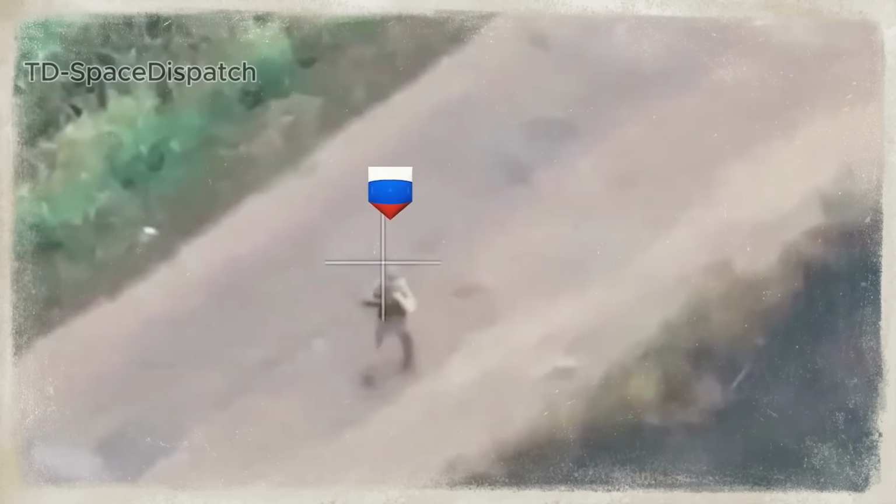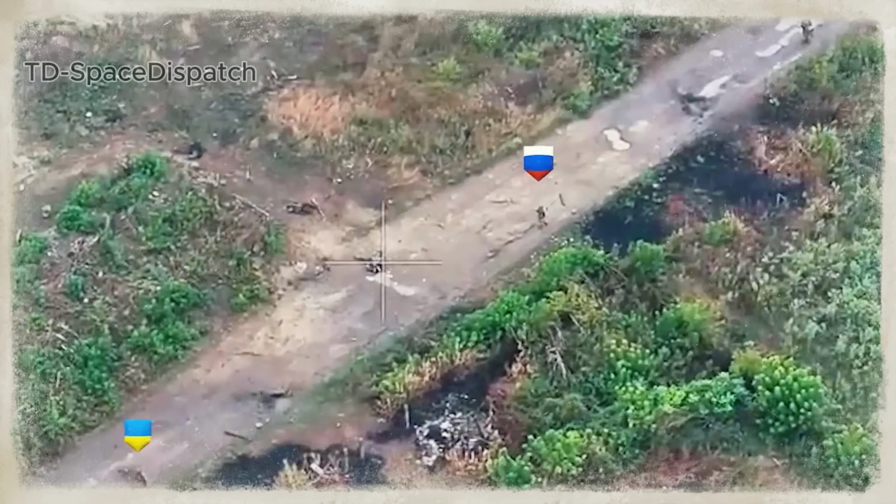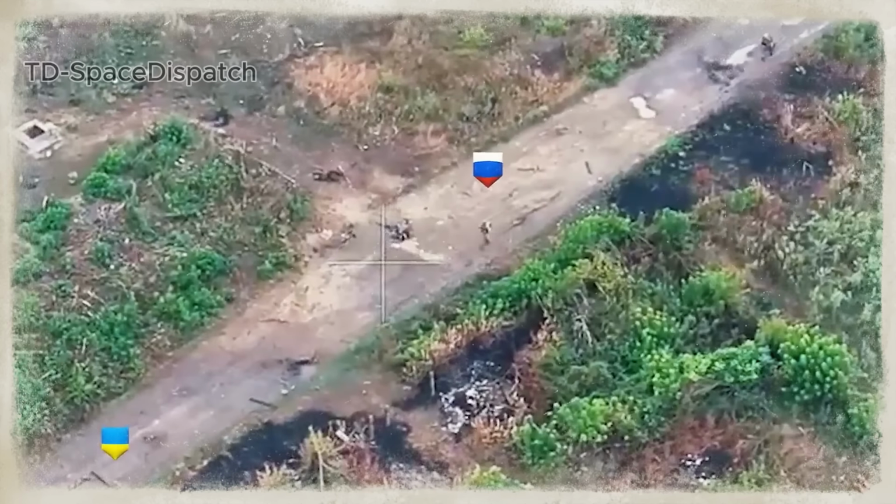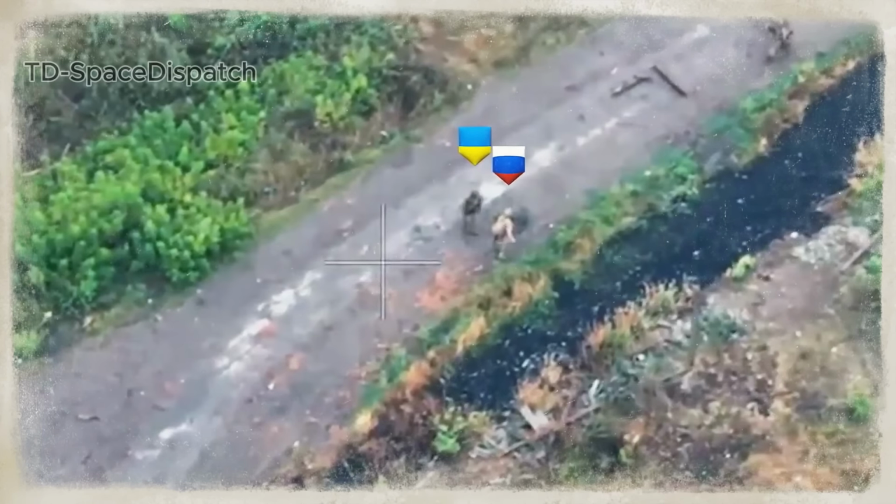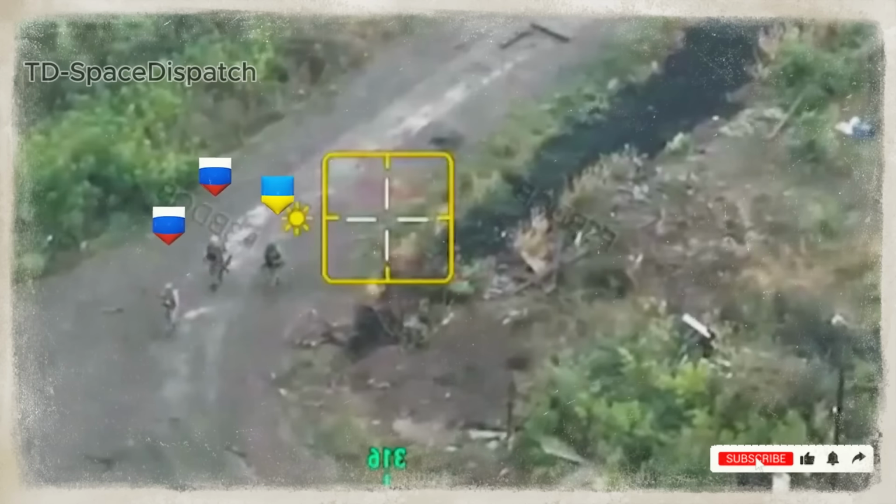Near the outskirts of Ivanivsky, thermal surveillance picked up a group of Russian infantry regrouping beside a trench. One figure among them didn't belong. The drone circled high above. His uniform matched theirs, his stance didn't. Moments later, he stepped back, raised his weapon, and fired.